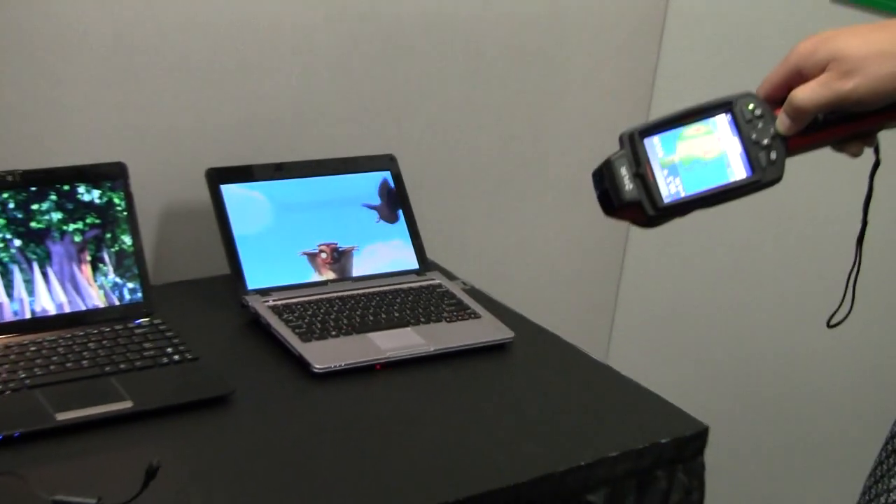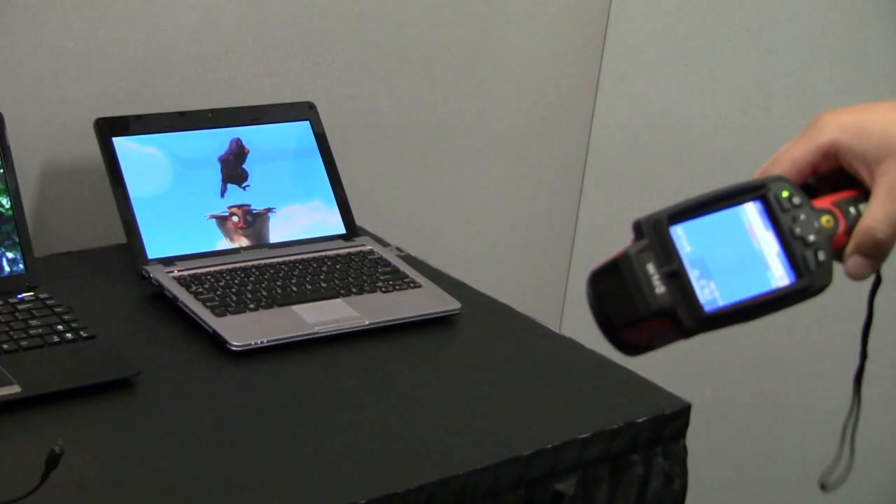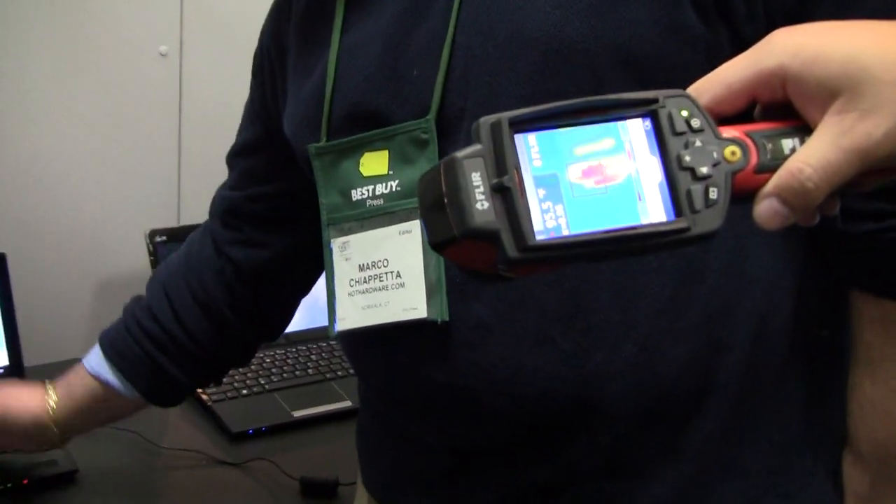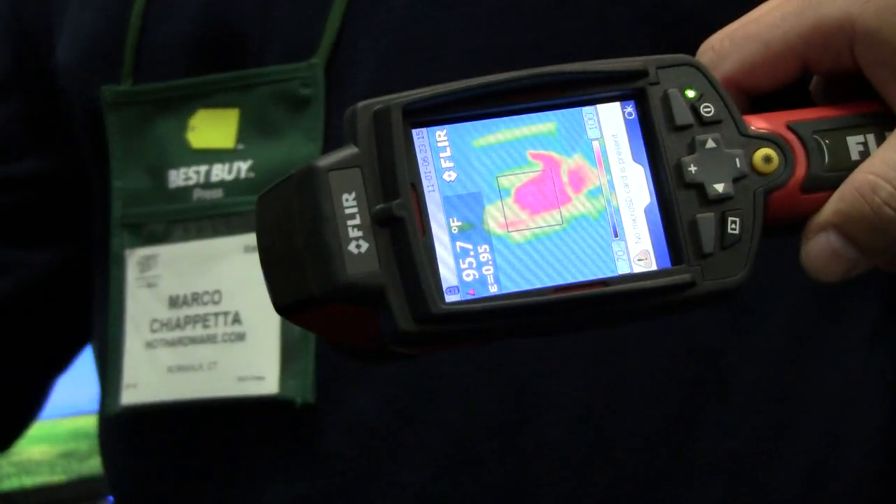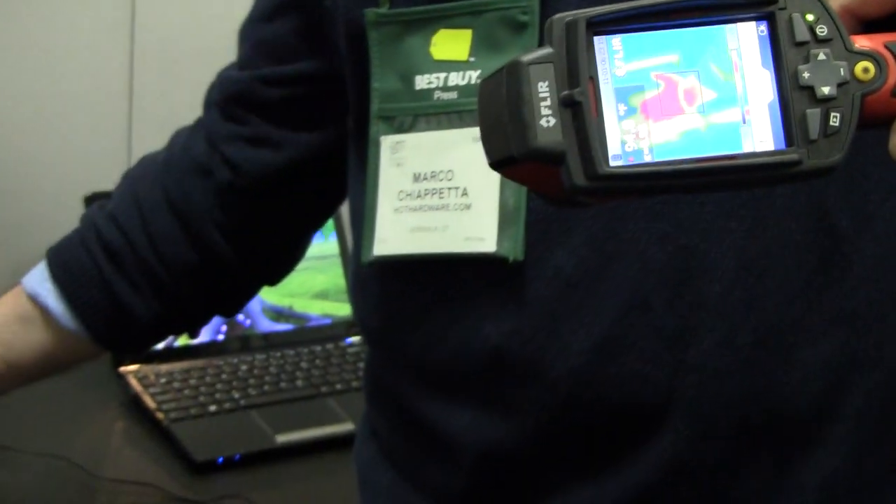Marco, you want to volunteer and put your hand on one of these? Sure. Sorry, Marco's going to be our hand model. The hand man. Where am I headed? Just head towards the C50. Okay. Just as a relative comparison, you can see Marco's hand. He's got hot mitts, right? Super hot mitts. It means he's got good circulation. Yes. They're a lot hotter than what the notebook is running today.